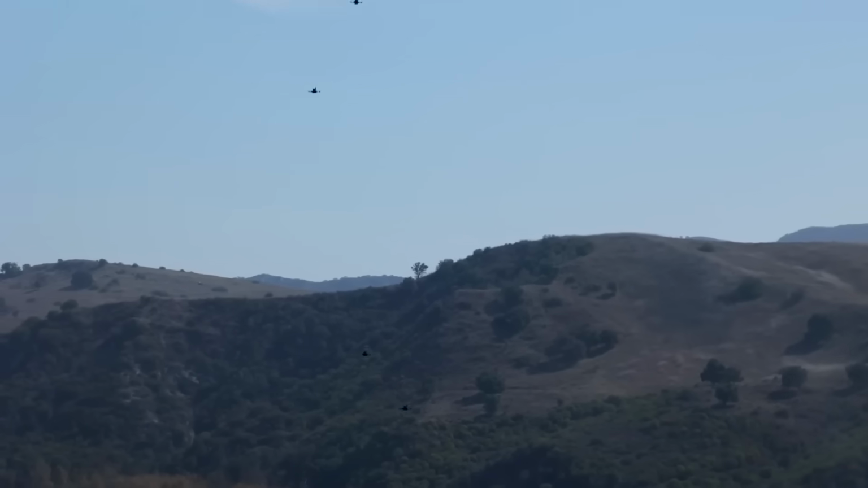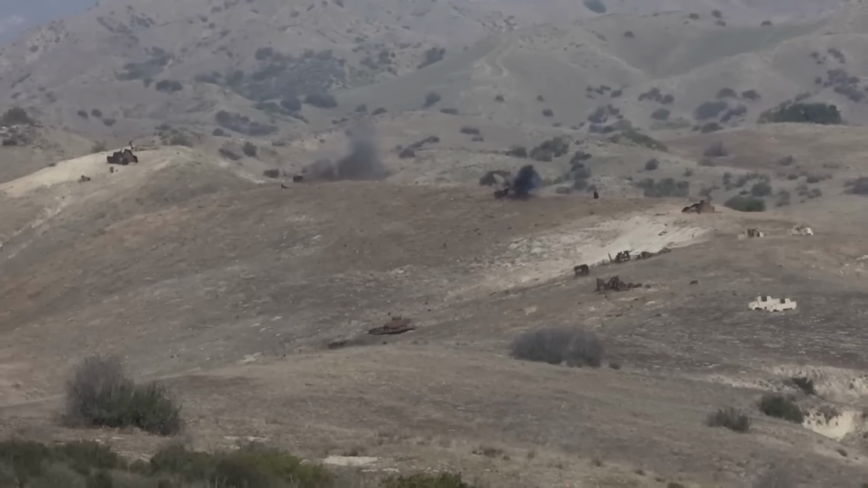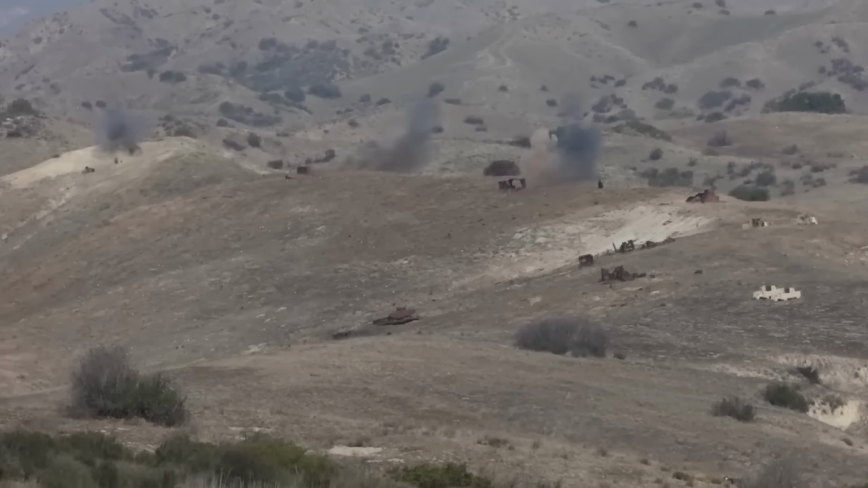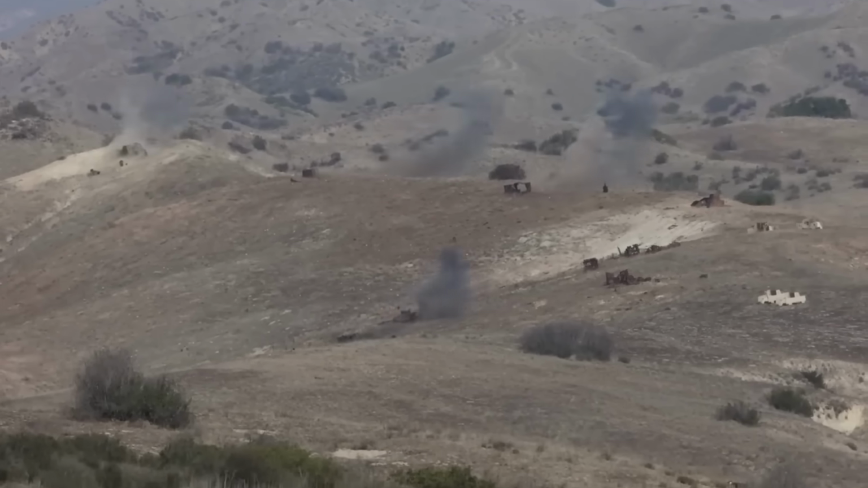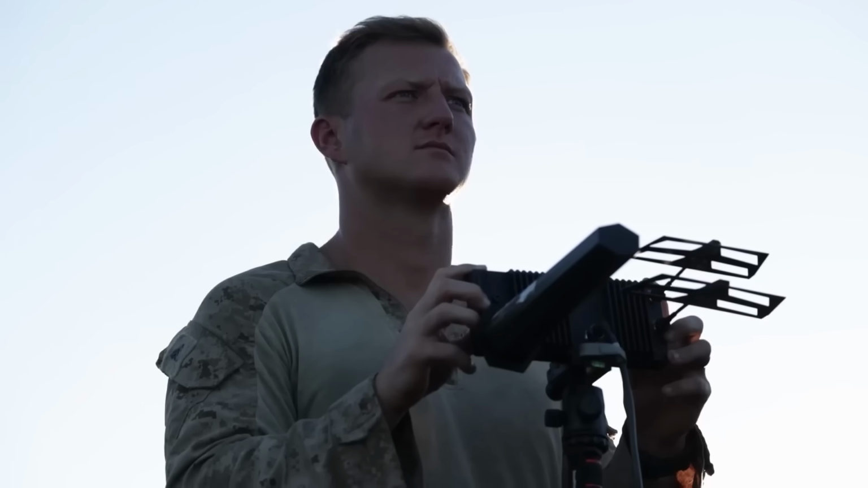Early operations kept ending the same way. A shift in the wind, a faint hum of rotors, and the entire sounder would simply evaporate into the brush before the shooters closed the distance. Weeks of work, gone in 10 seconds.